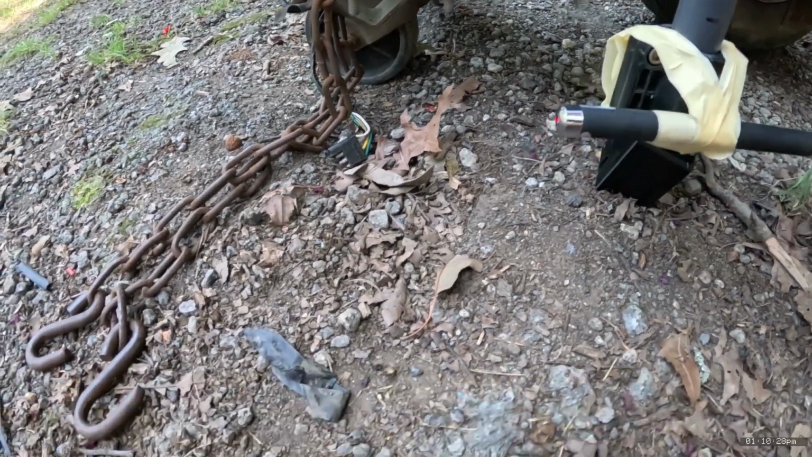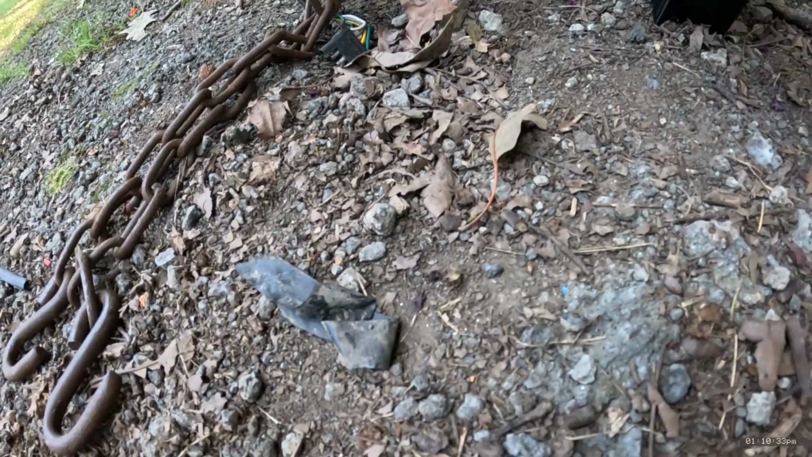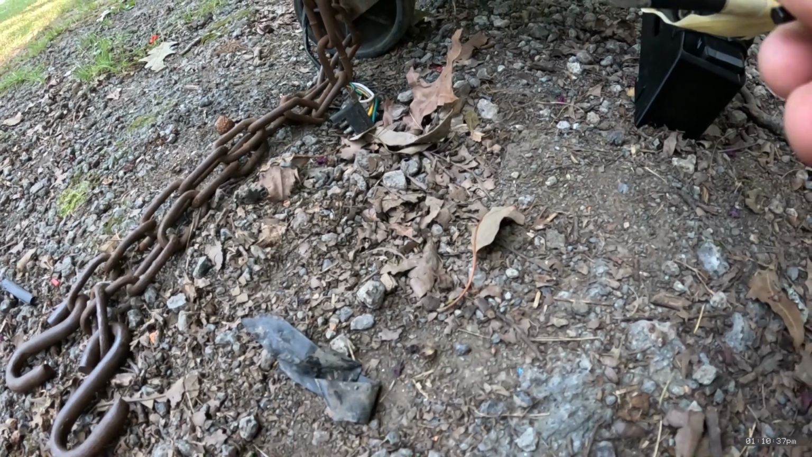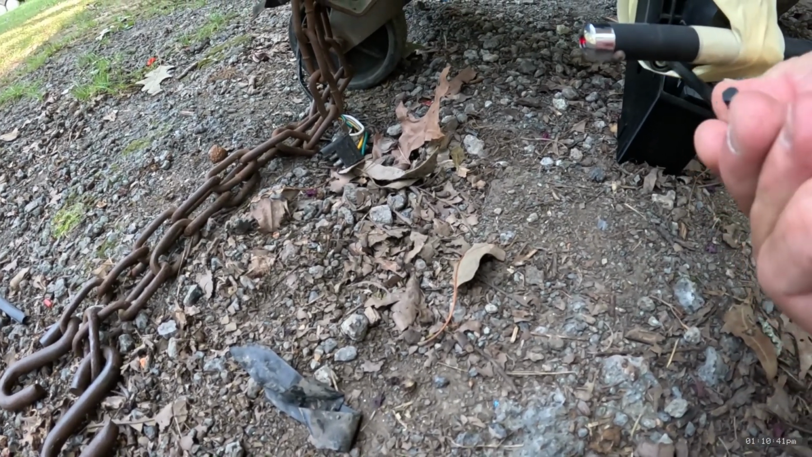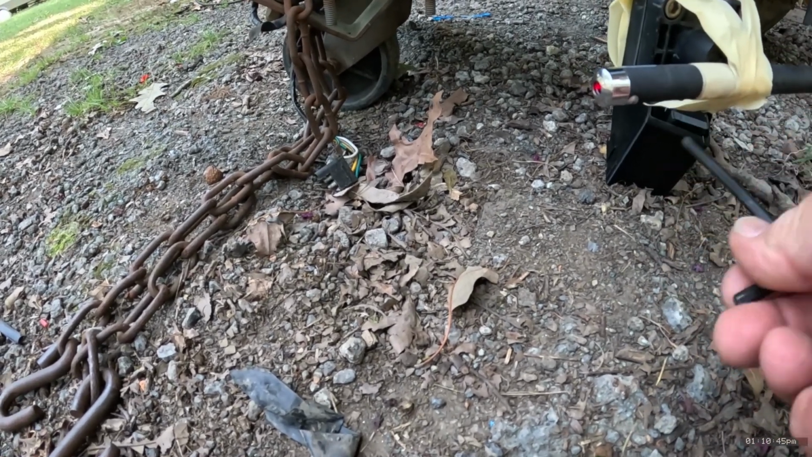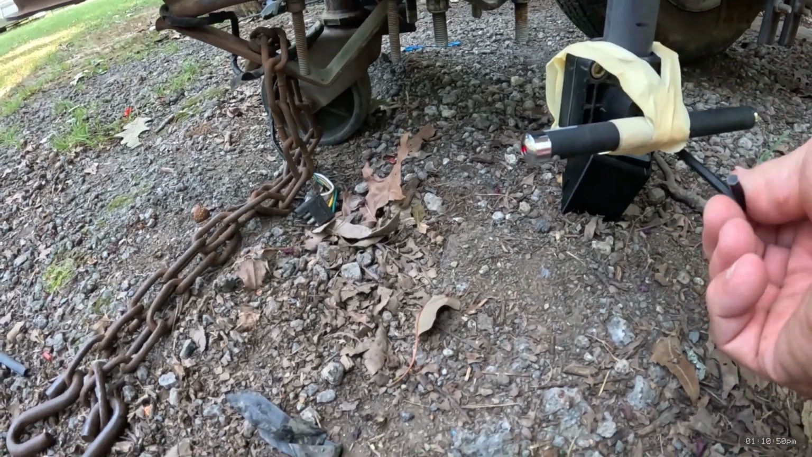Now, all you do now is you loosen these Allen screws up right here. Try to loosen them all about the same amount. That way you don't twist it as you're putting them back together, or as you tighten it down, rather. That way you can turn this thing. But you got to be able to adjust it.